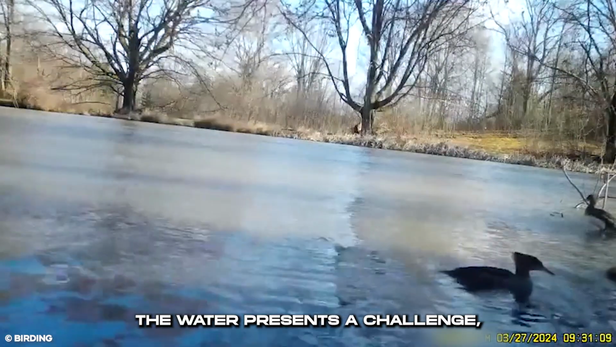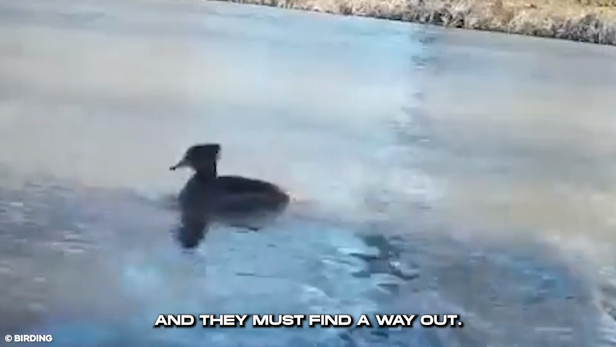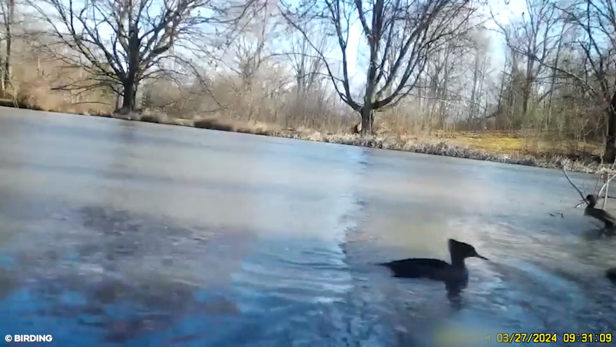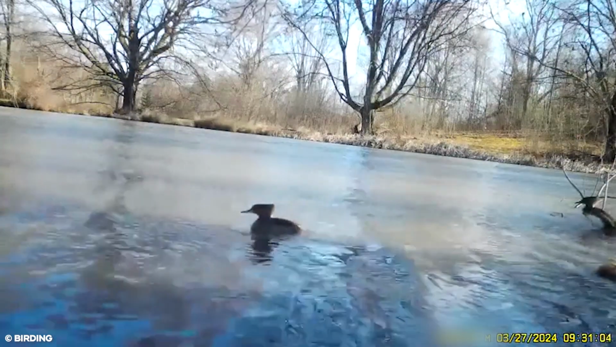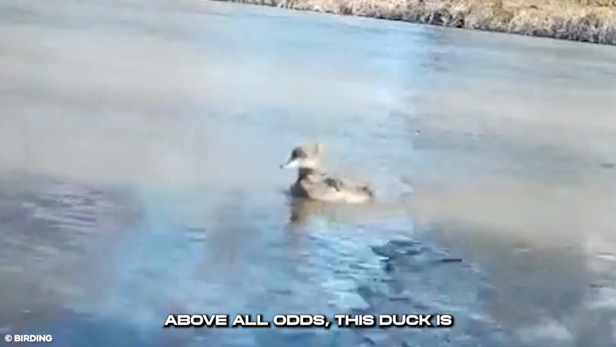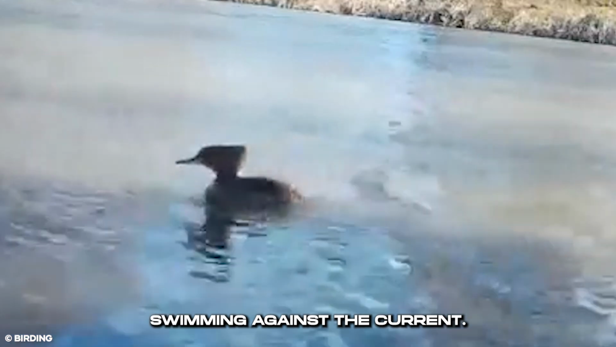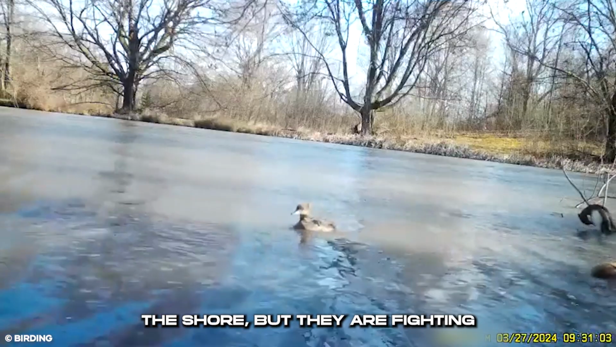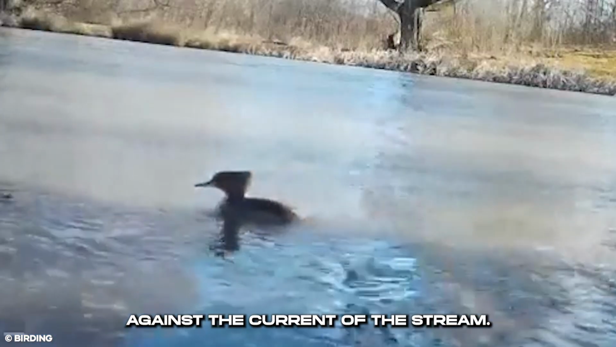The water presents a challenge, and they must find a way out. But that would be hard considering their situation. Above all odds, this duck is swimming against the current. A second duck is stuck in debris in the stream. The ducks aren't too far from the shore, but they are fighting against the current of the stream.